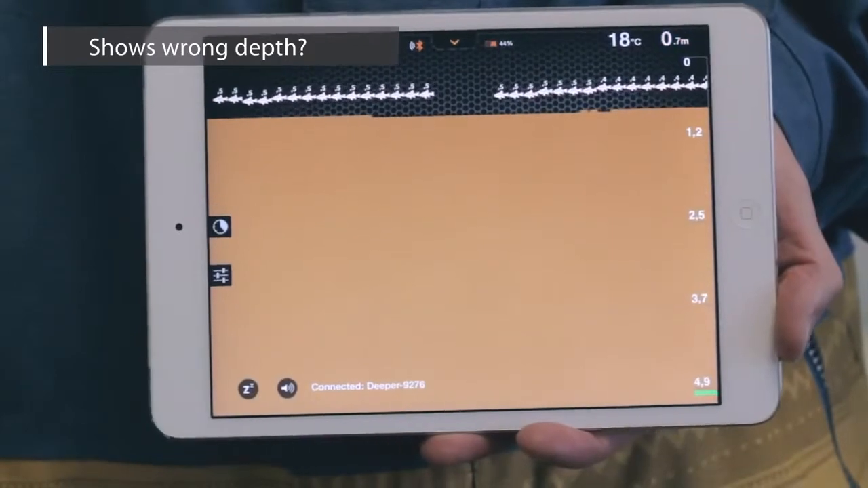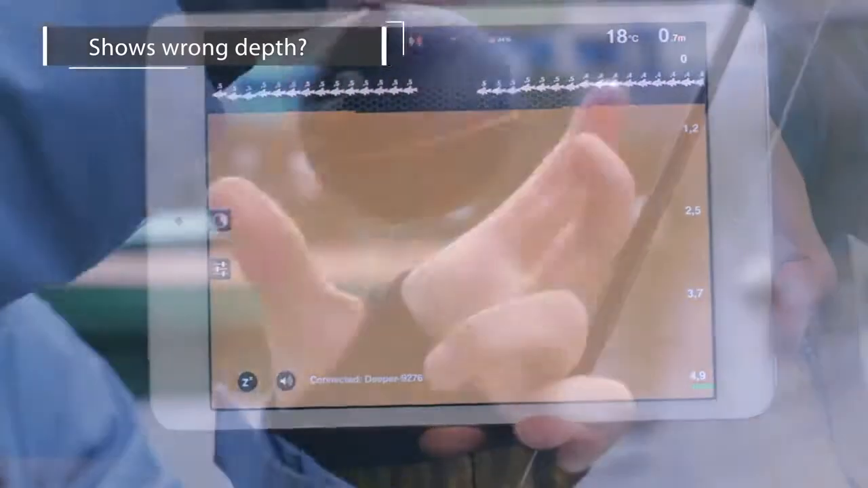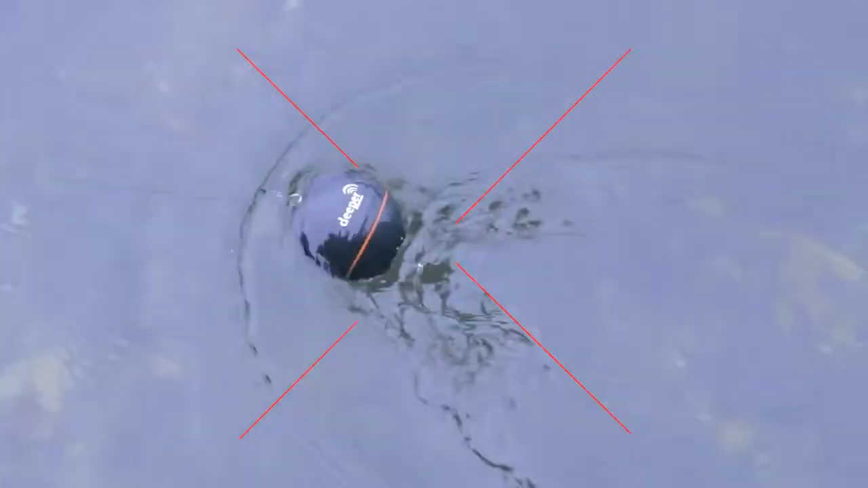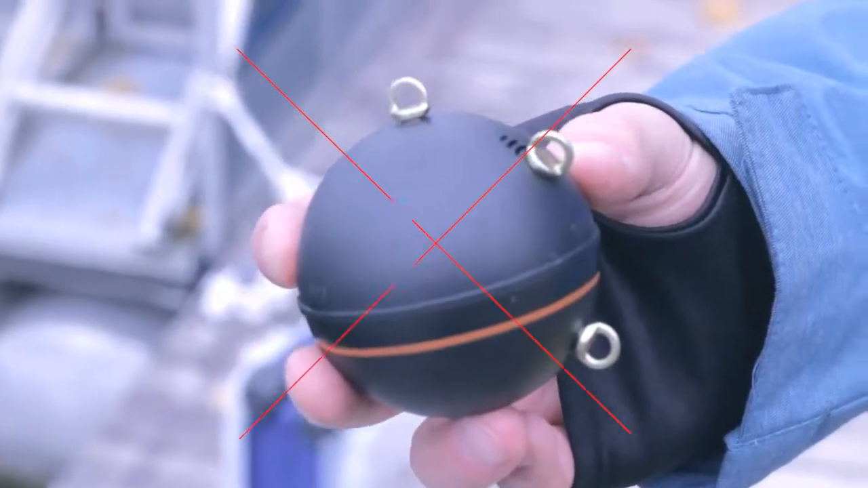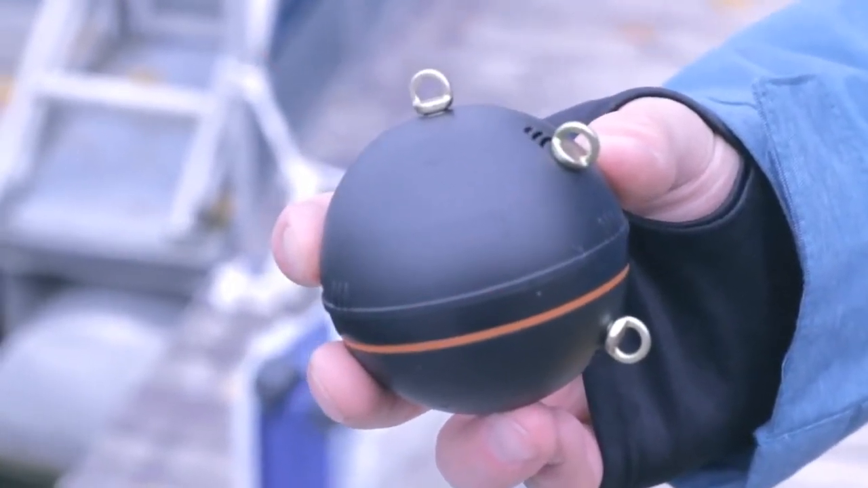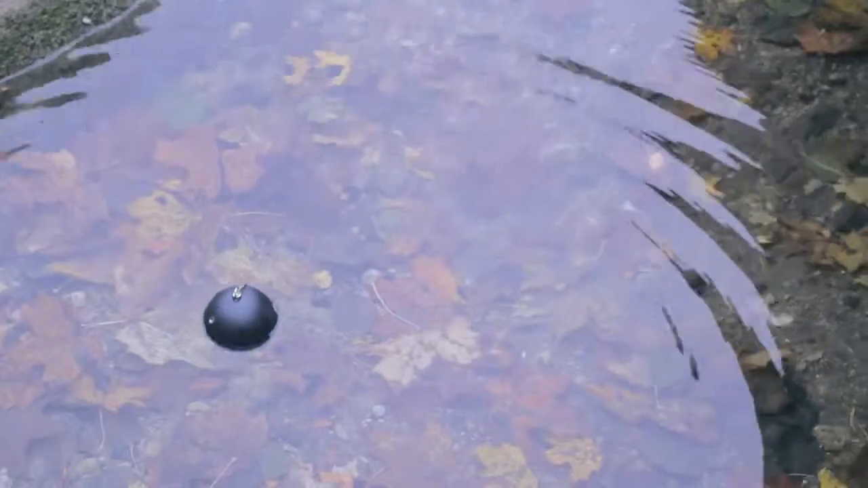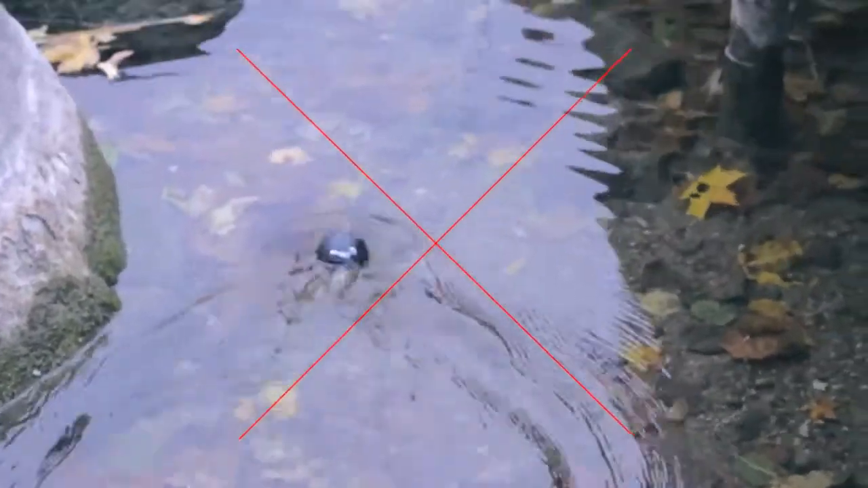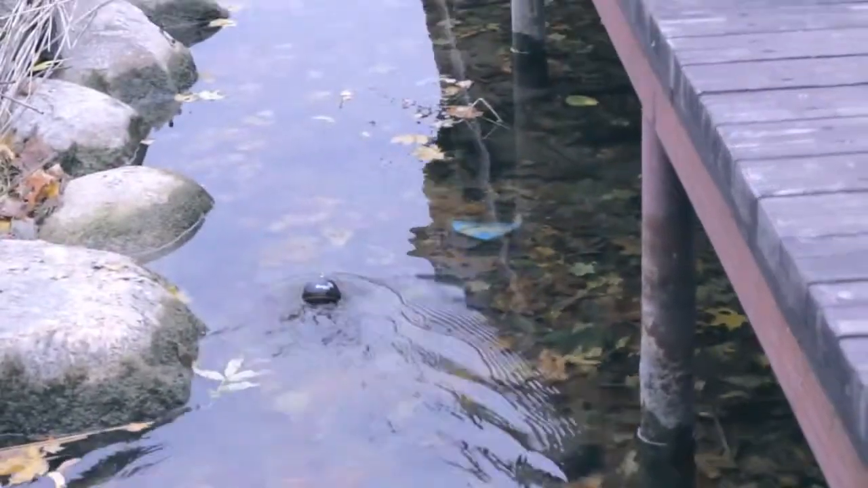Deeper shows the wrong depth. It's only possible with inappropriate usage of Deeper. For example, when you reel in Deeper, it's attached to the wrong attachment bolt and the signal does not point straight down. You should not screw in all 3 attachment bolts at the same time. By doing this, you'll make Deeper unstable and the transducer beam will not be directed straight down at the bottom. If you use Deeper in too shallow waters, for example 1 foot, the signal reflections will be too strong.